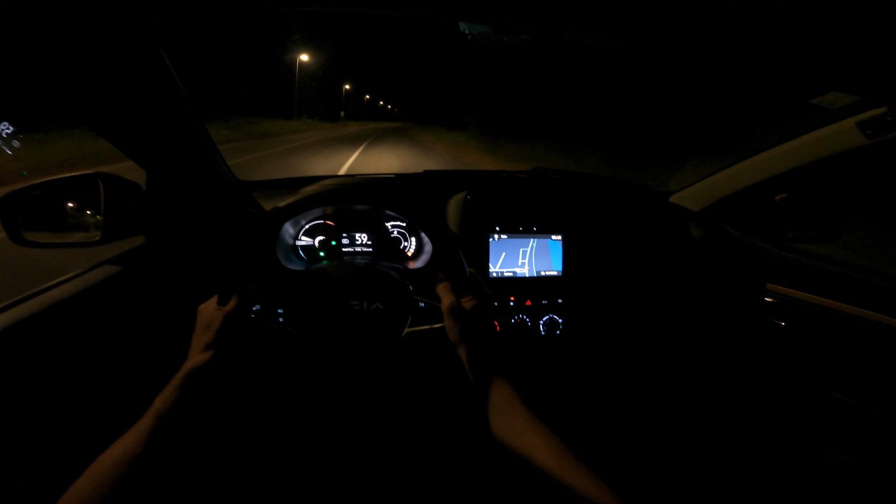Now, regeneration is not big, and you can see the acceleration. At the end there's the power on the digital speedo. I'm not sure why I said power button. There is no power button. It'd be cool if they added one.